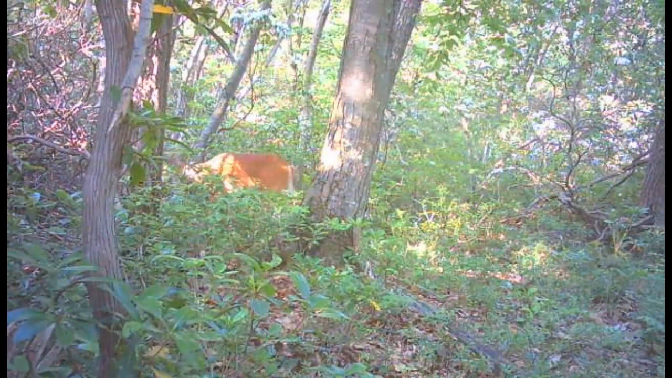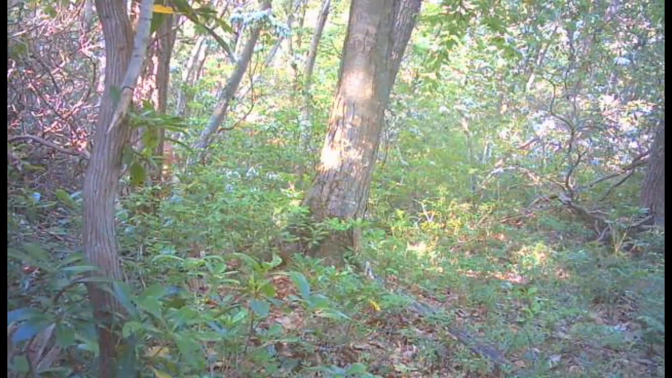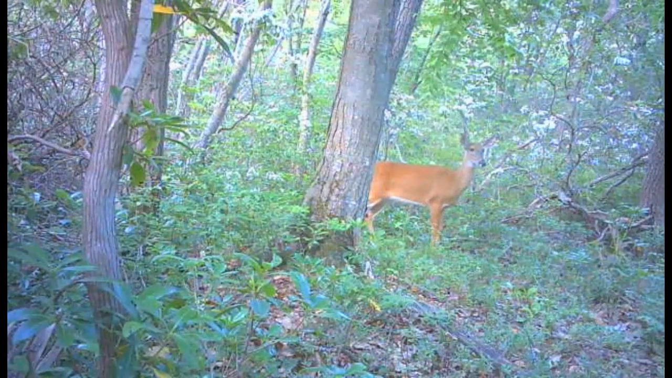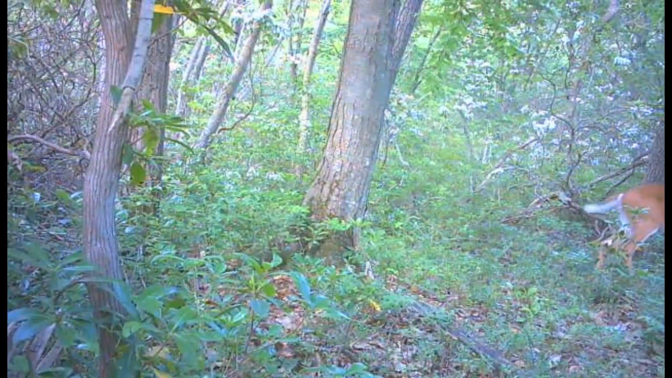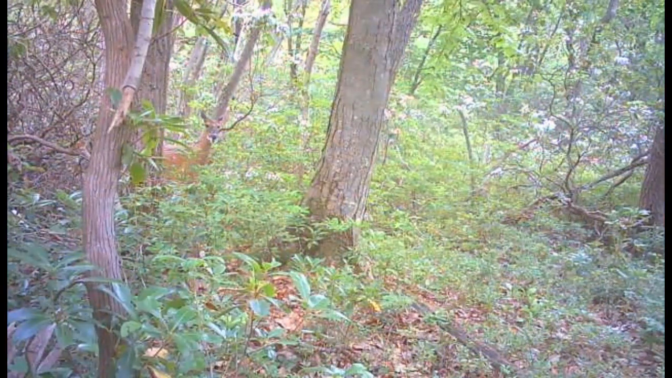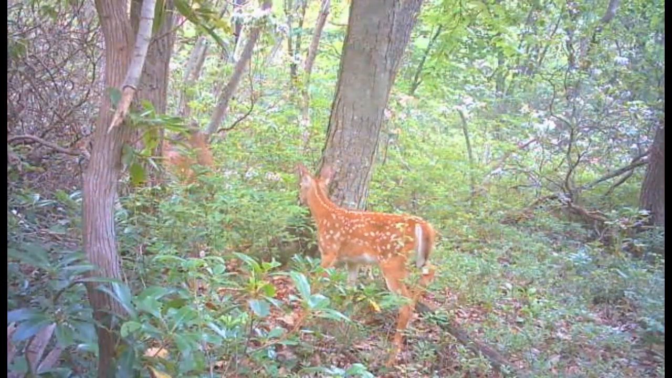I'm getting them all full to eat there. Another doe coming up through. Another doe coming up through. Then a fawn makes an appearance.